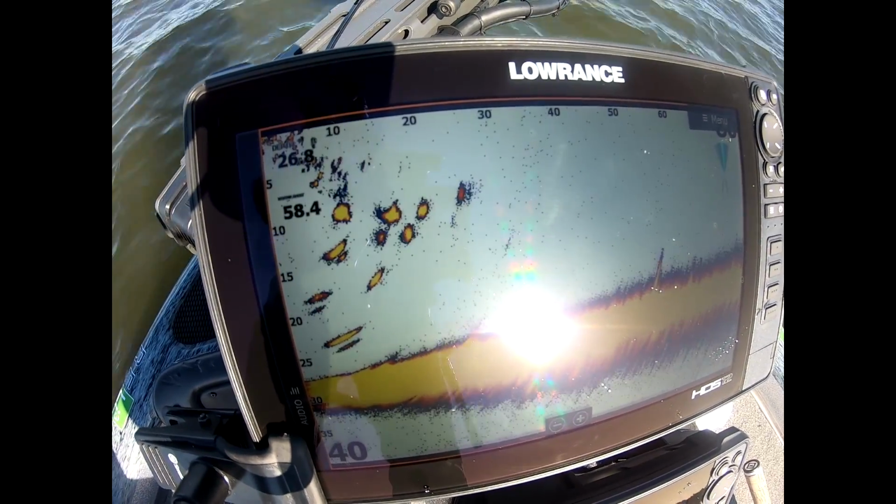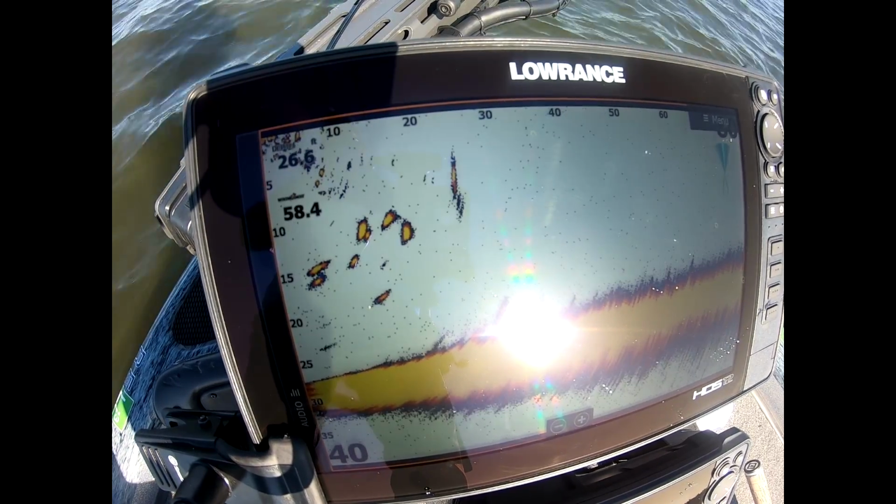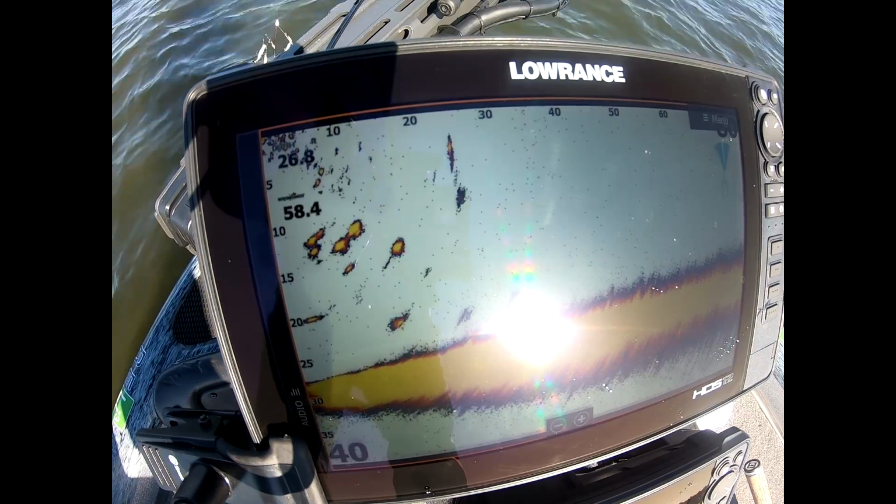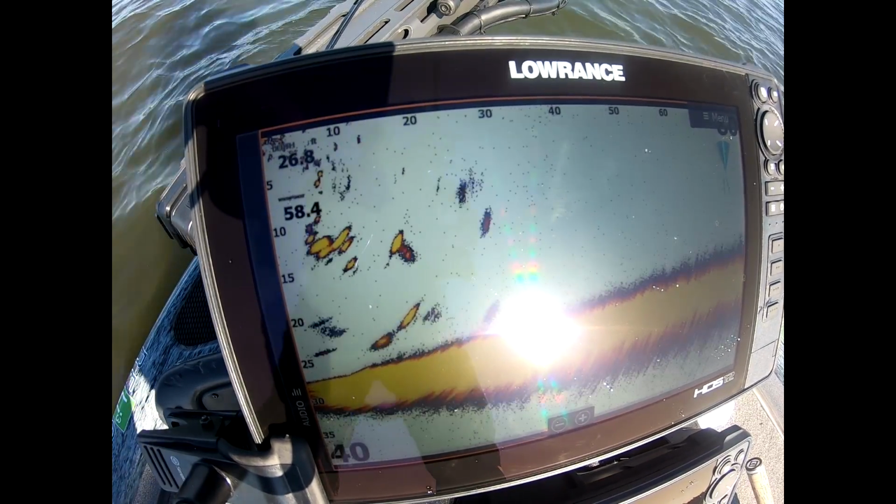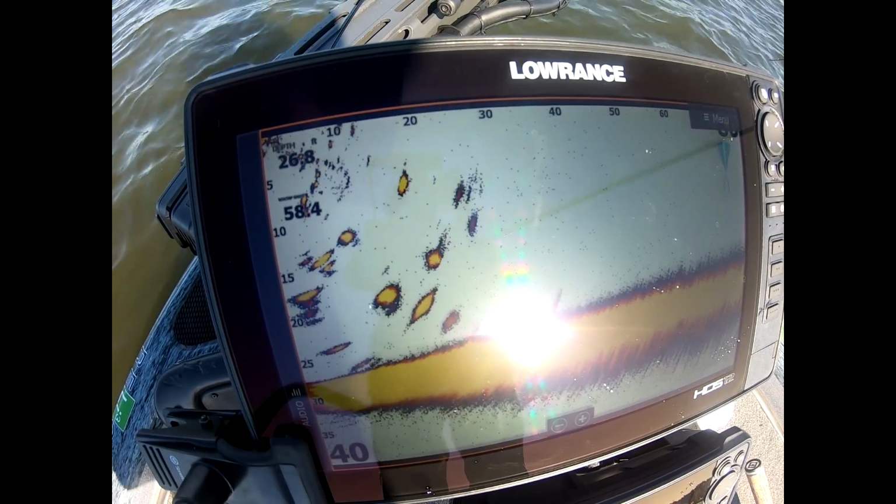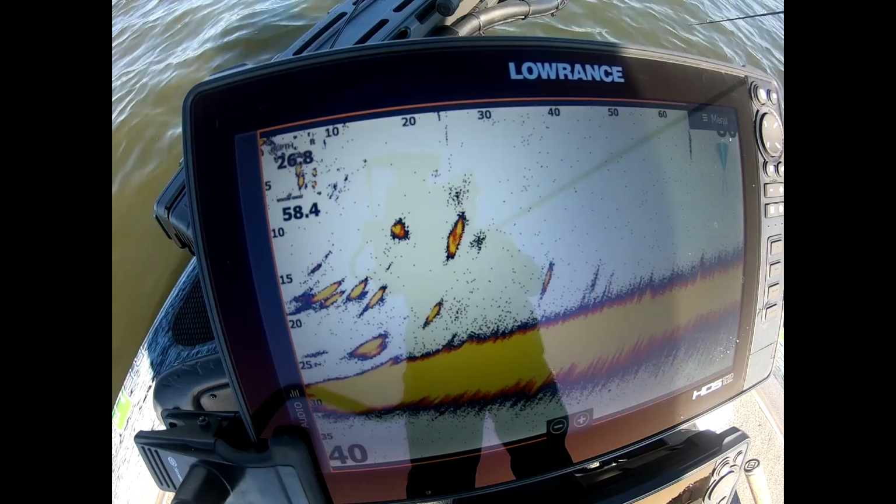You see, here, right here at the boat. But what I was able to do is I was able to sit there and watch my A-rig come by, and they're all following it, and they're not eating it. So then what I can do is I'm sitting here and I'm popping it just to trigger a reaction bite. And as soon as I pop it, they eat it.